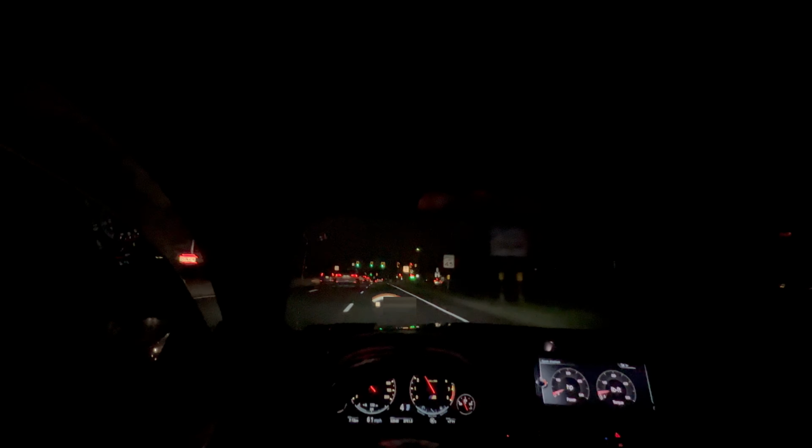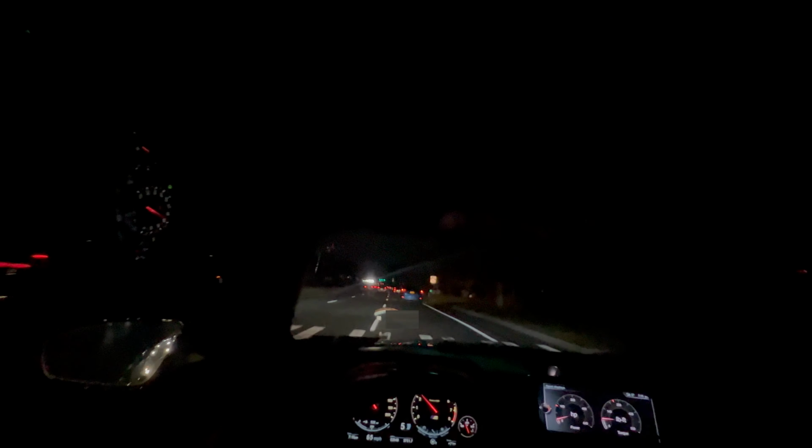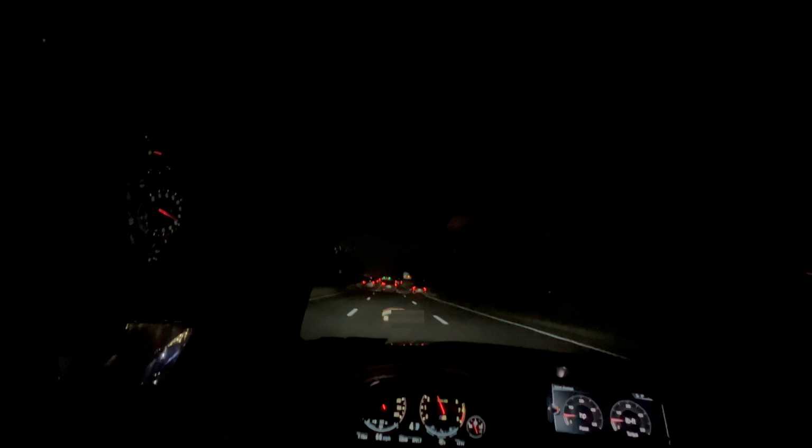All right, a little bit of cutting up action, kind of, right? Very little. Just trying to move through traffic because right now, I mean, I'm not even going fast. I'm literally going the speed limit. Everybody else is just going really slow because everybody's afraid of a little bit of rain.